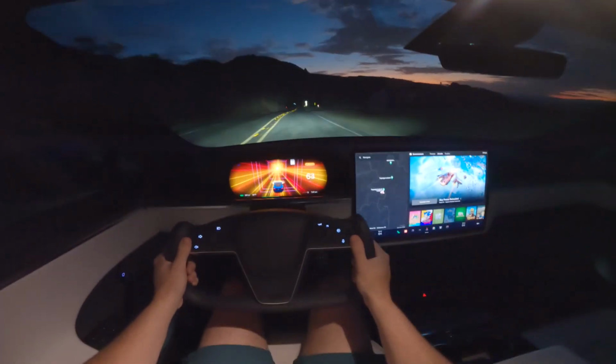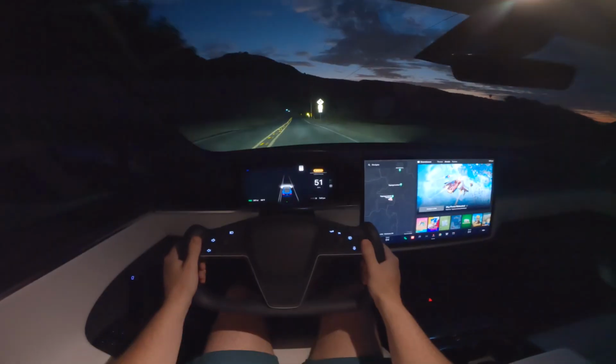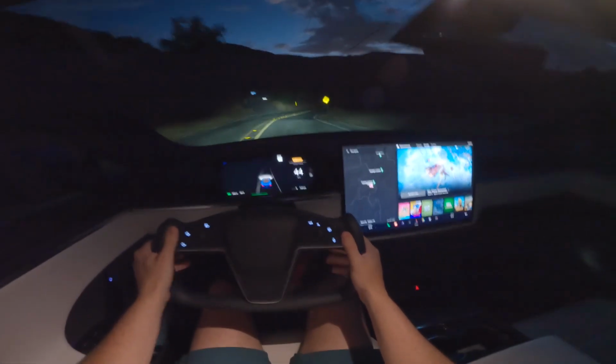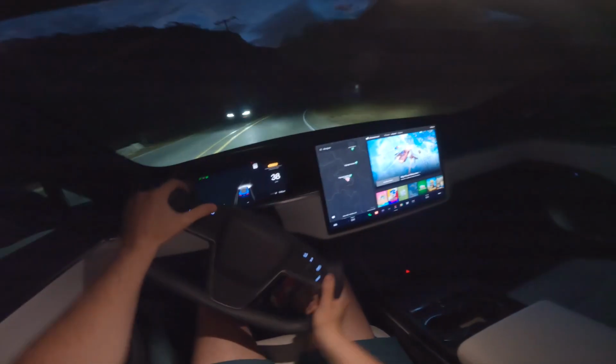How's it going, guys? Today I'm going to show you what it's like to drive the all-new Tesla Model S Plaid from a first-person point of view at night. Wanted to try something different, do a little nighttime point of view, so let me know if you guys actually like the way this looks.